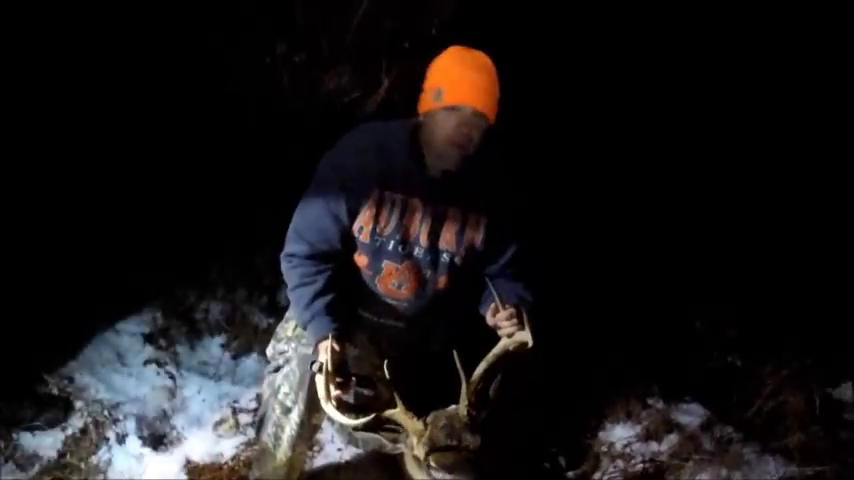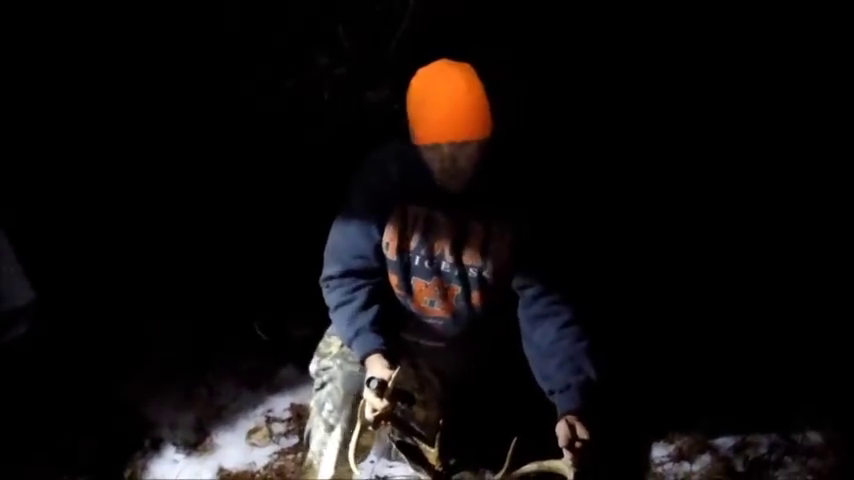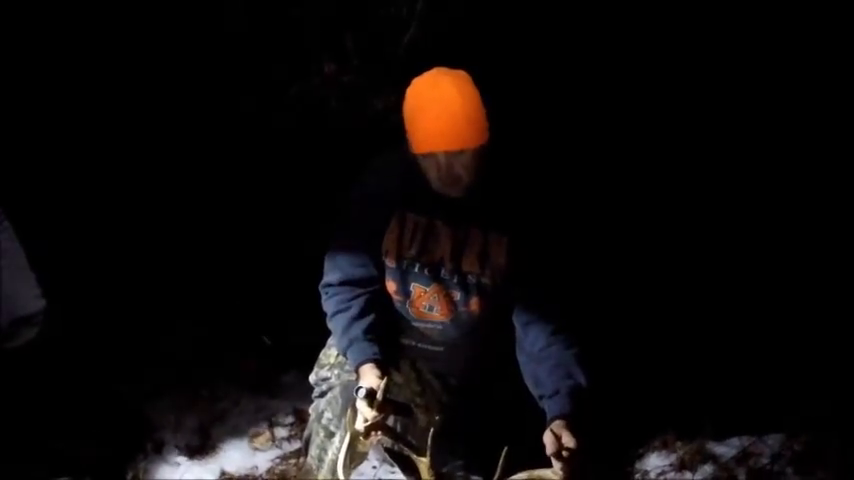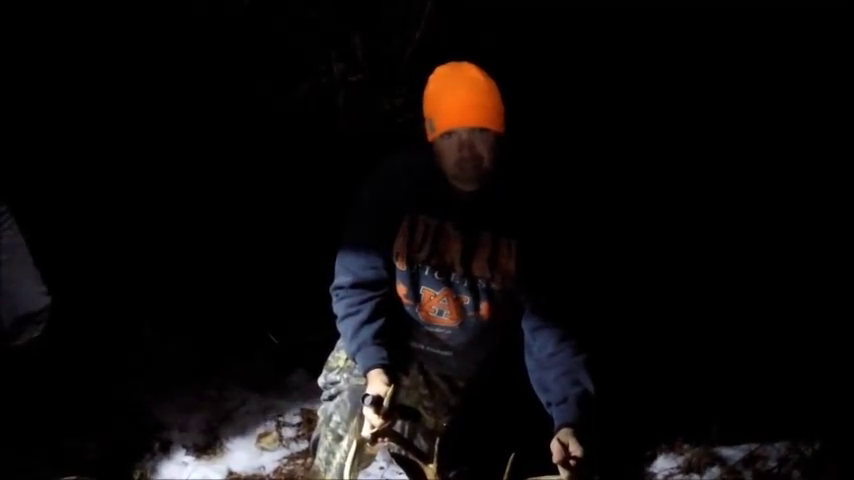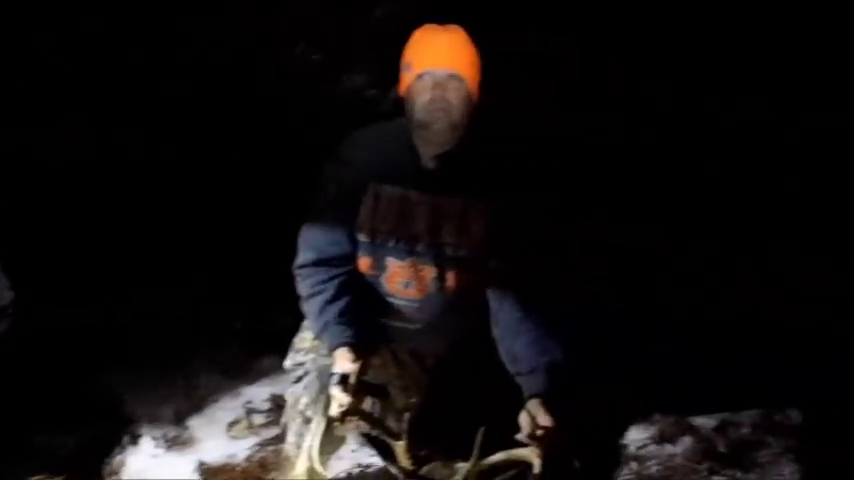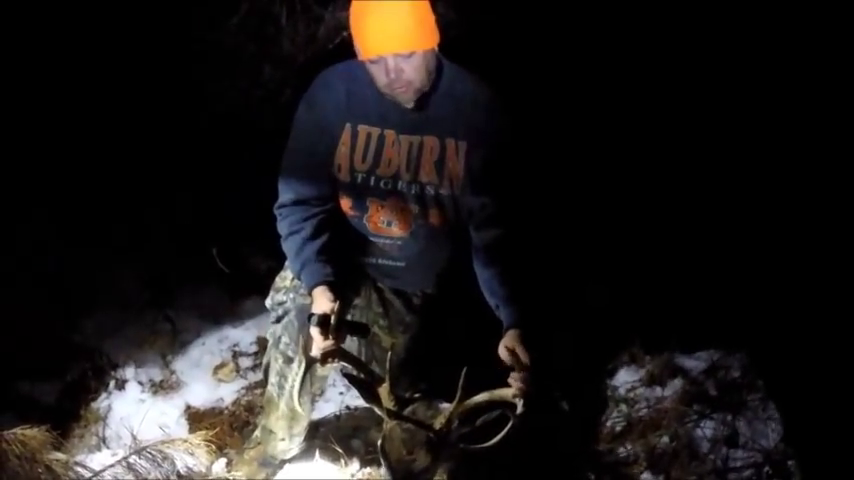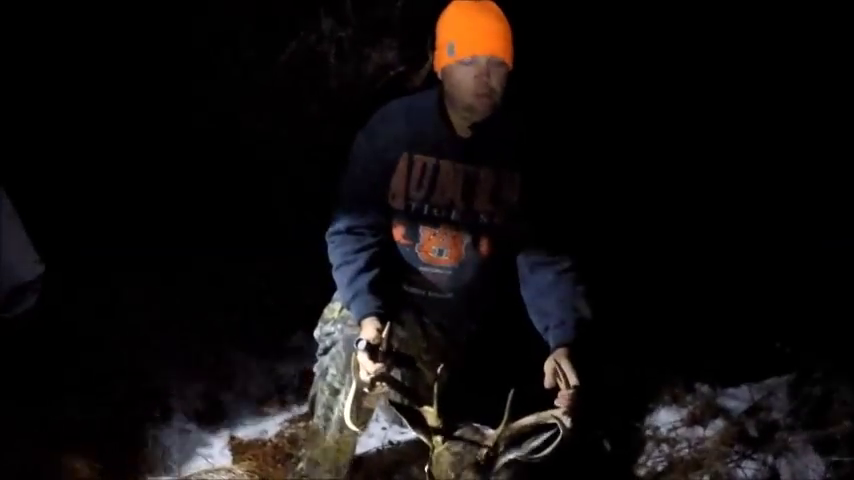All right, so from the field you shot him in, where you first shot him, how far guesstimation is he to here? Probably a good 350 yards. Do you remember how many feet that was on the 900? Yeah, about 930 something. About 1,000 feet through real thick woods. Right here, stand up. You say you had to walk through a bunch of junk to get here, right? Yep. Yeah, we directed him in with the drone, and I had him on the cell connection there.